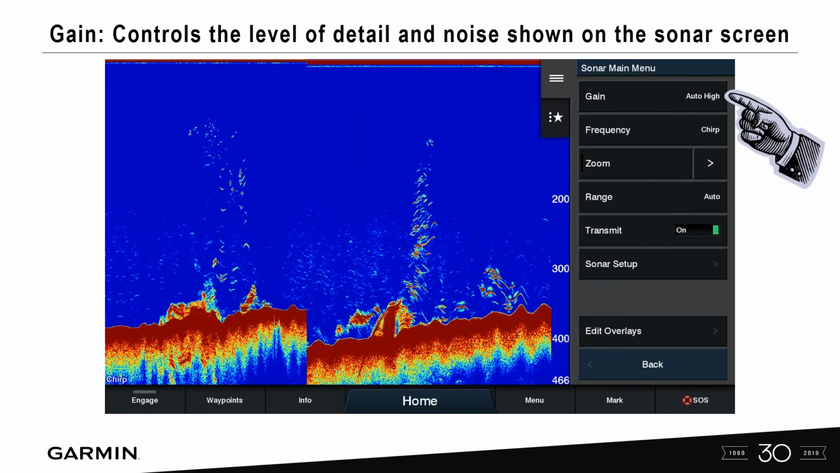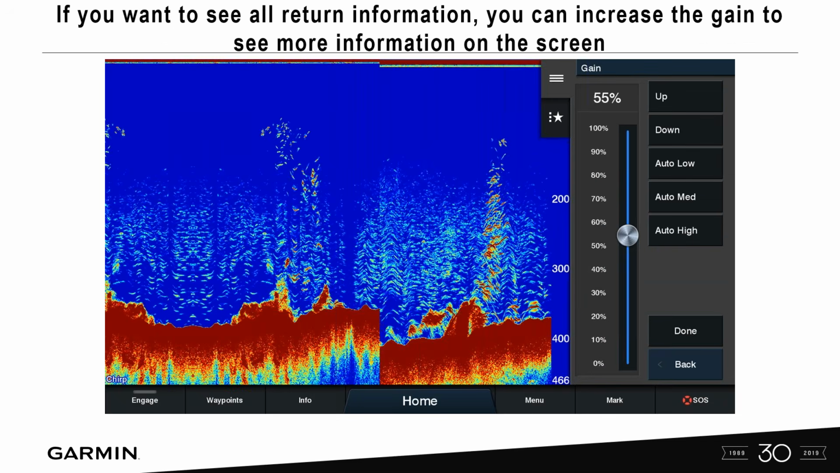So auto high, if you notice here, I'm starting to increase the gain, and you're going to see a little bit more clutter on here. Some of these fish here that are stacked up, it's going to get a little bit more cluttered. So you get a little bit more noise on the screen. You get a little bit more information on the screen when you're increasing the gain setting.